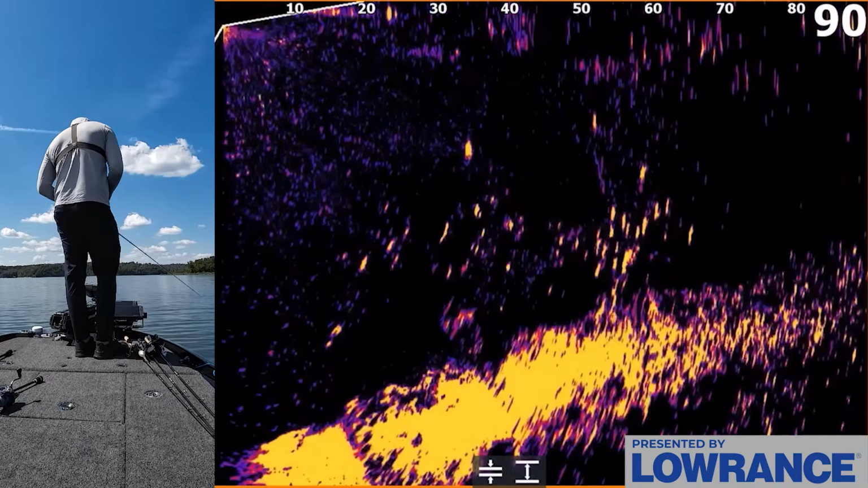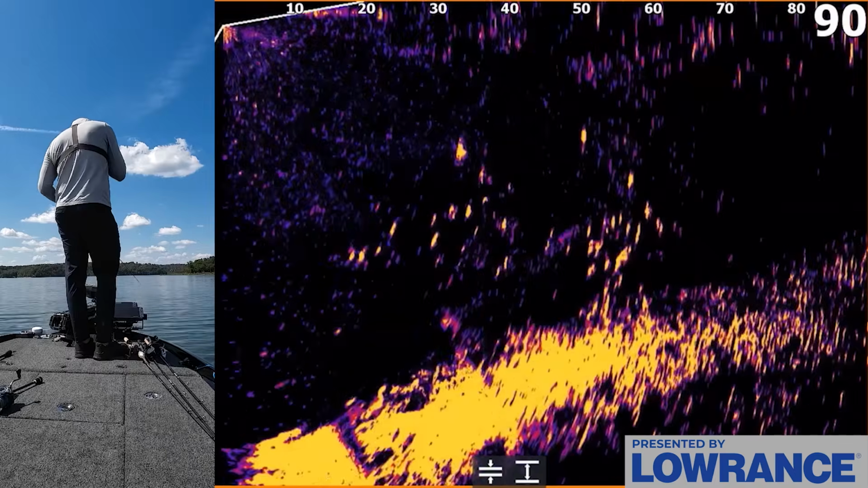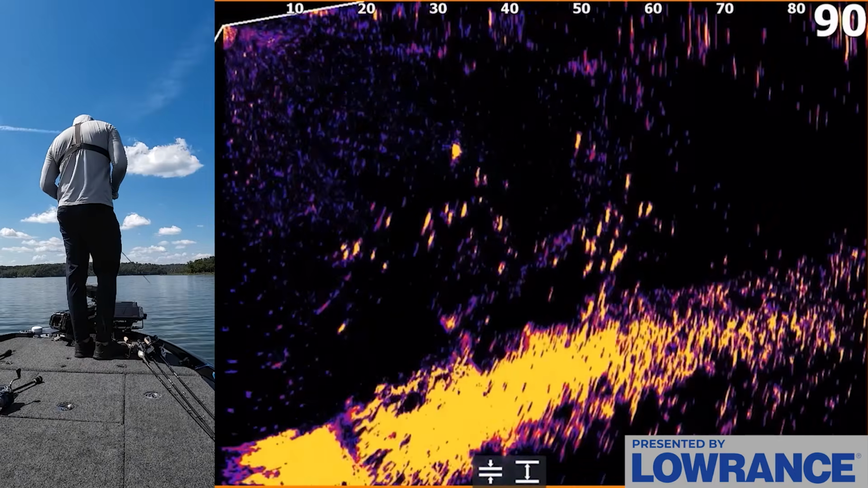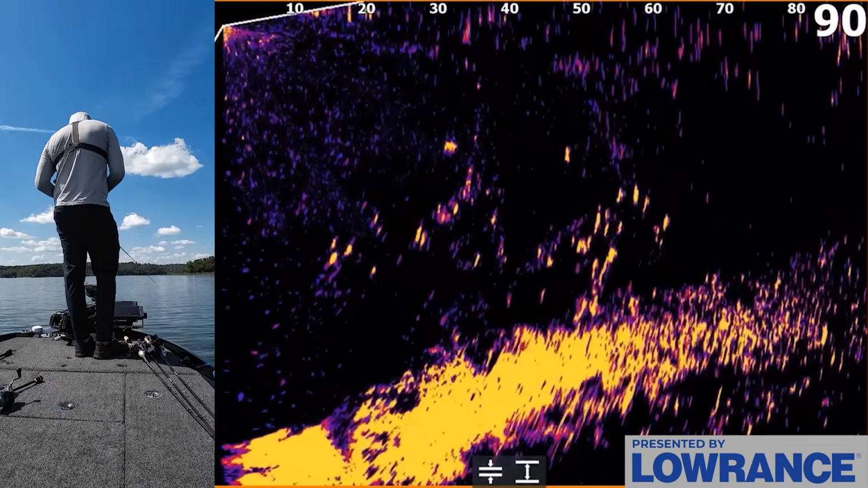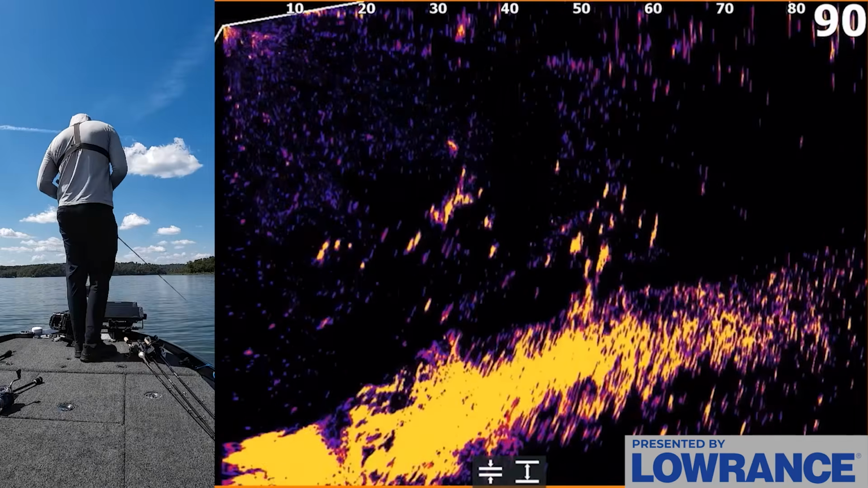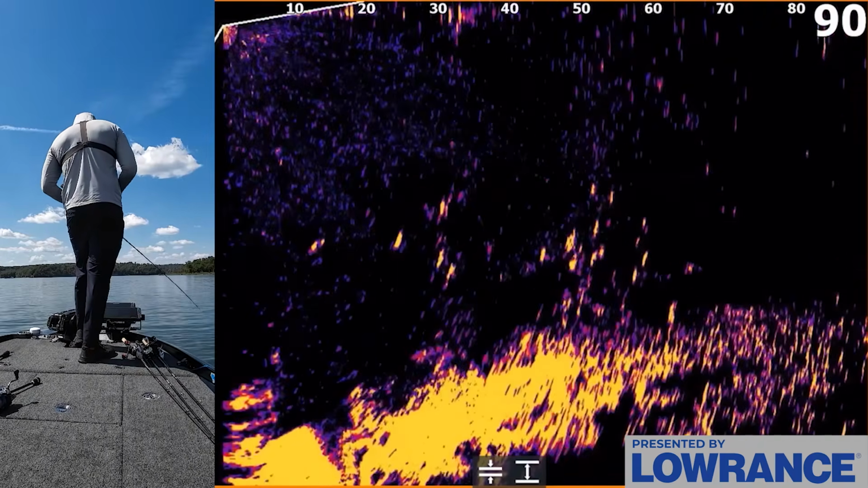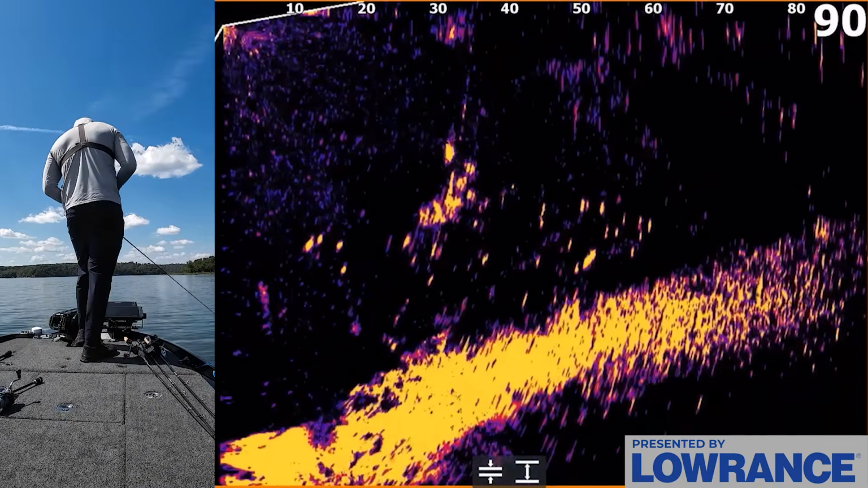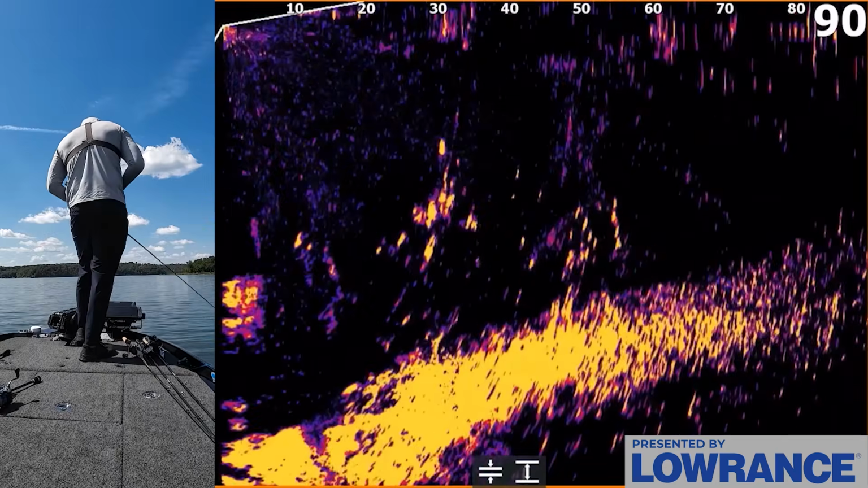Let's see if these fish actually come get interested in this though. It's sinking really slow at 50, sinking down to these fish. And I want to see if this glide does anything. If it doesn't, then we might have to come back and refish this area in a bit when they get settled down. But man, this bait sinks so slow. Let's see if any of them get interested in it though.